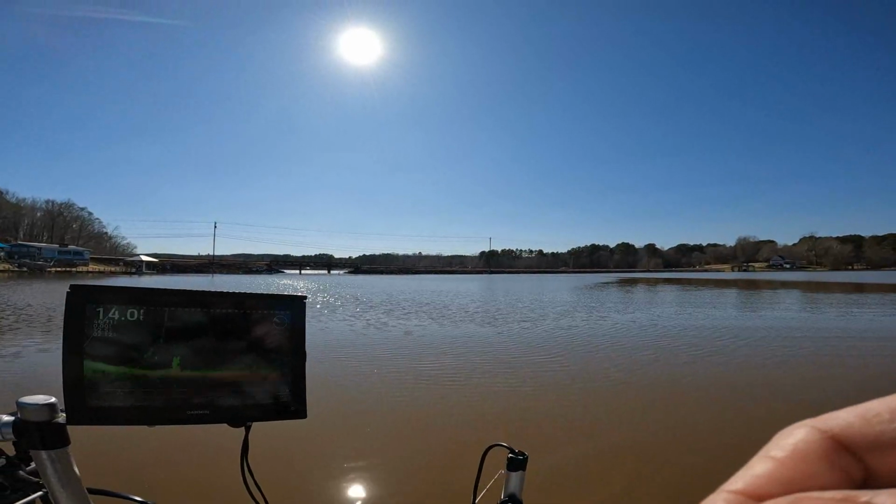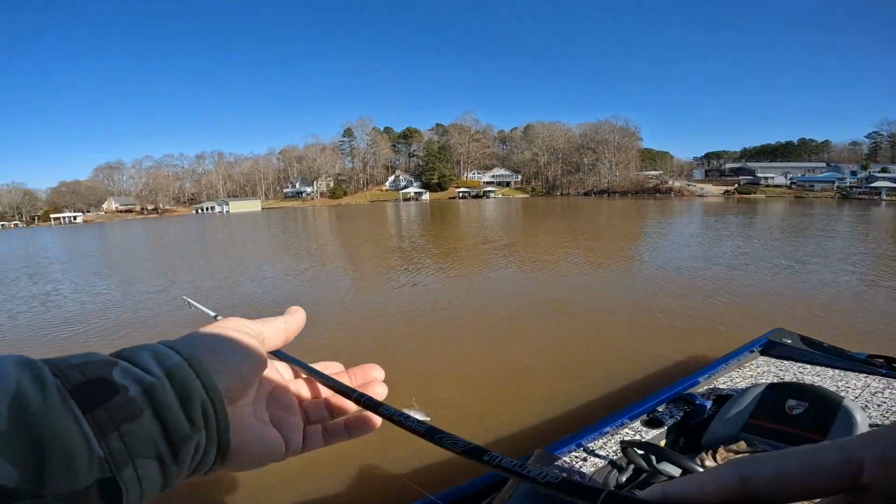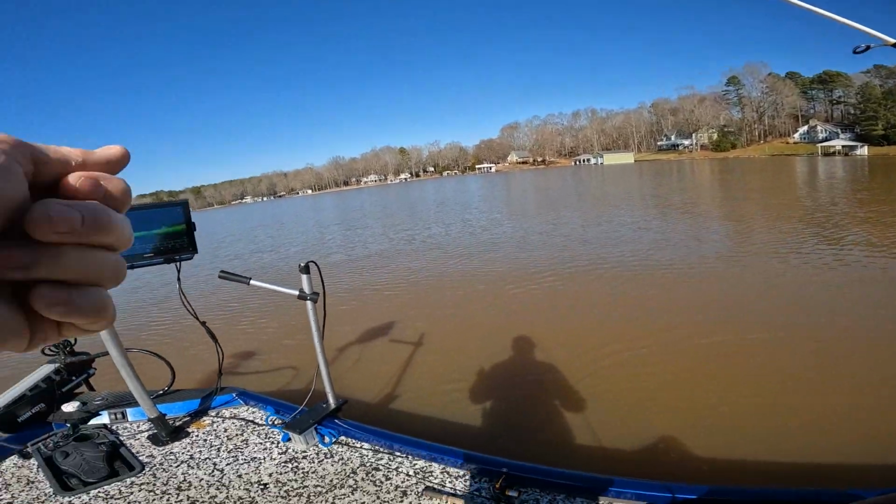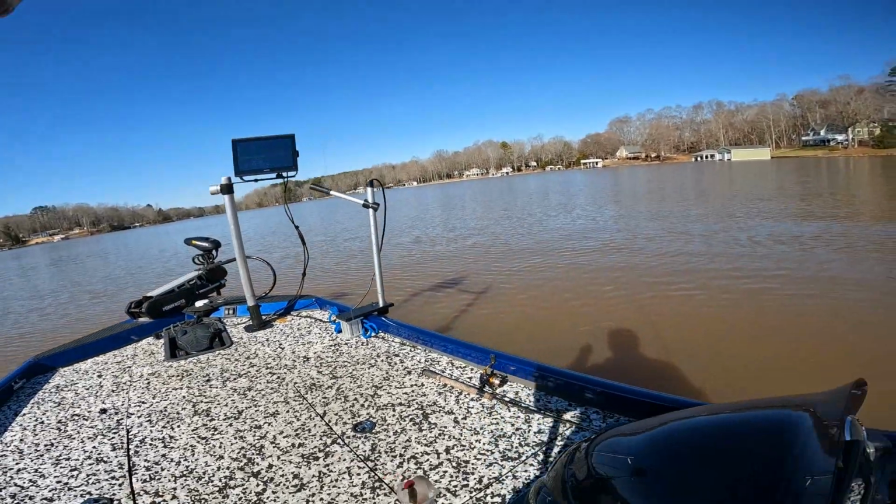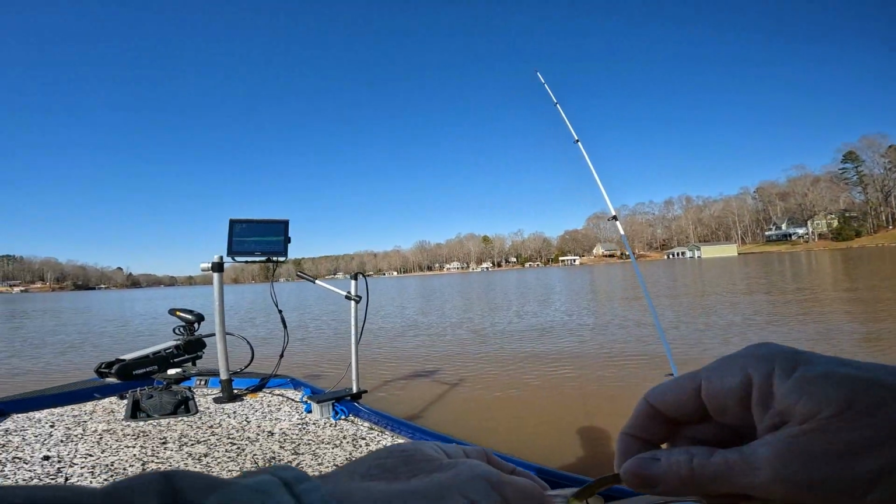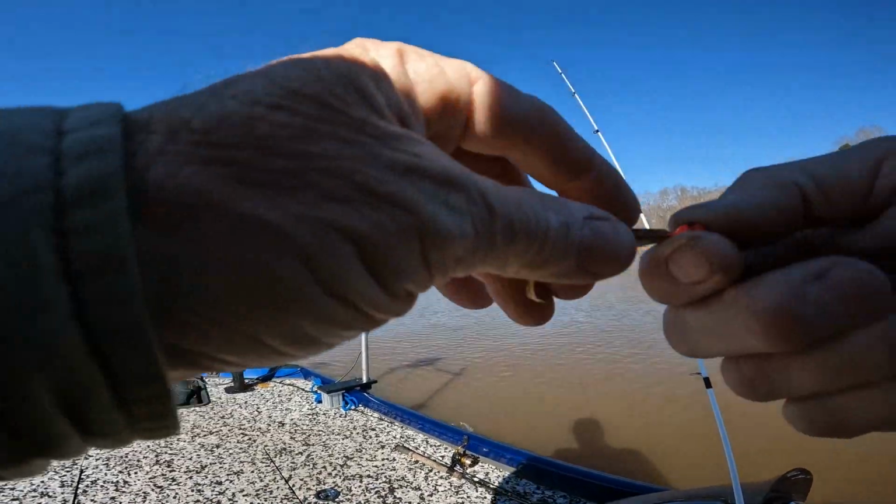Using something different can be a plus. And that's what I've learned also. All right, guys, I hit one. He hit me right at the boat. One was coming toward the boat. It looked like a decent one. I threw at him. He swiped it, hit it. I set the hook, and he come off. And when the bait come out of his mouth and fell, there was one under him. It was this one. He grabbed it.